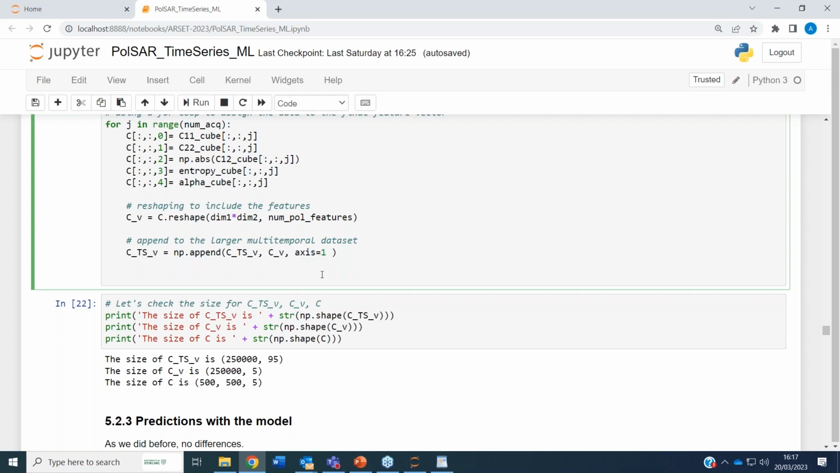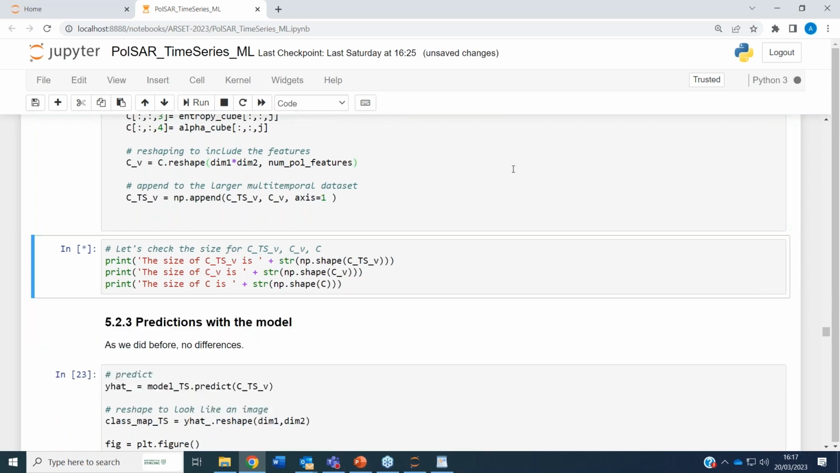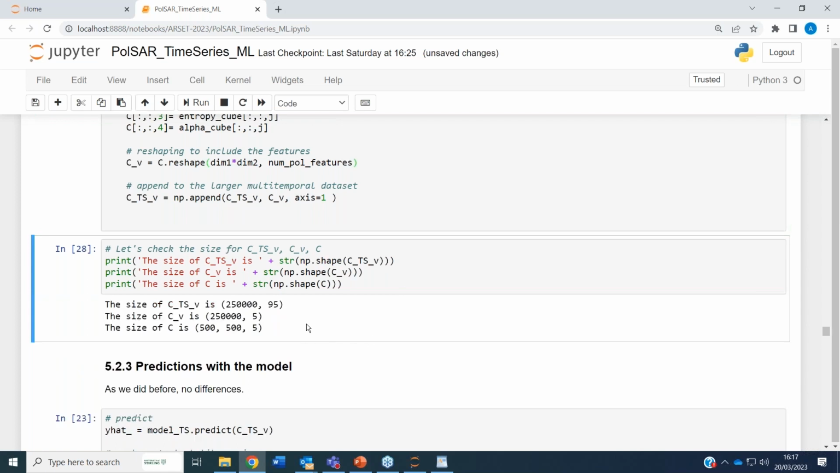Once you have done all this appending and creating this huge data frame, we can run the code. But before we do that, let's have a look at the dimensions of these things. The new reshaped data set will be 250,000 rows and 95 columns.